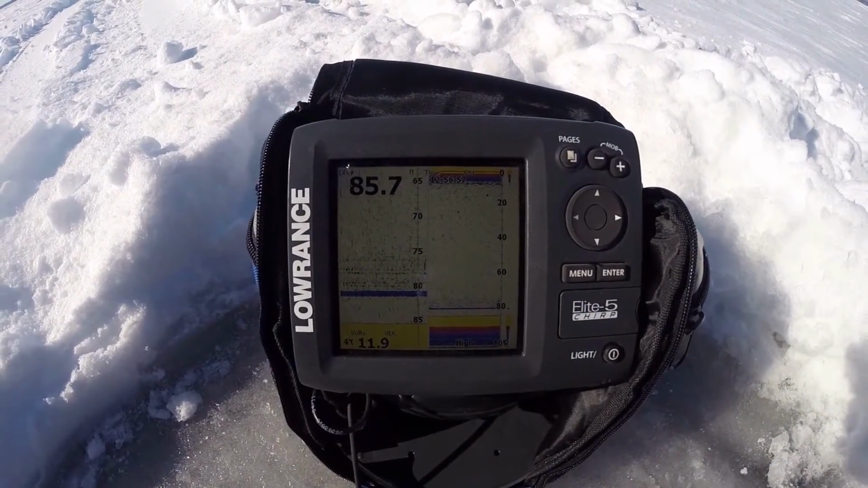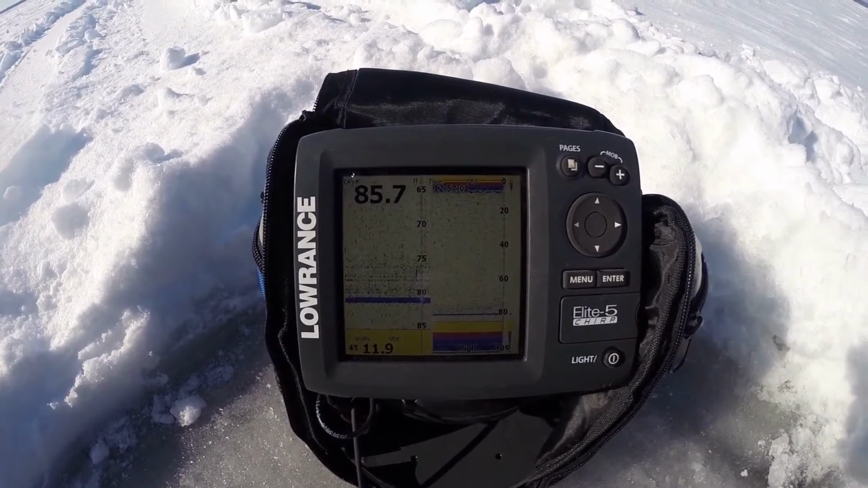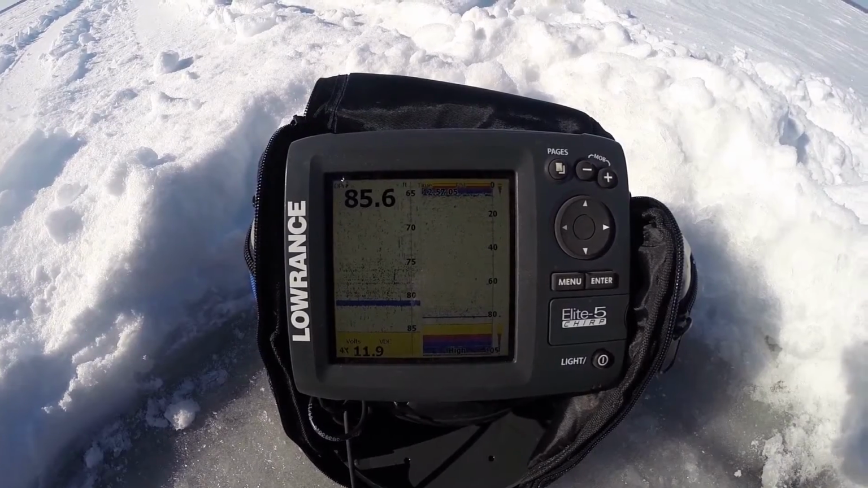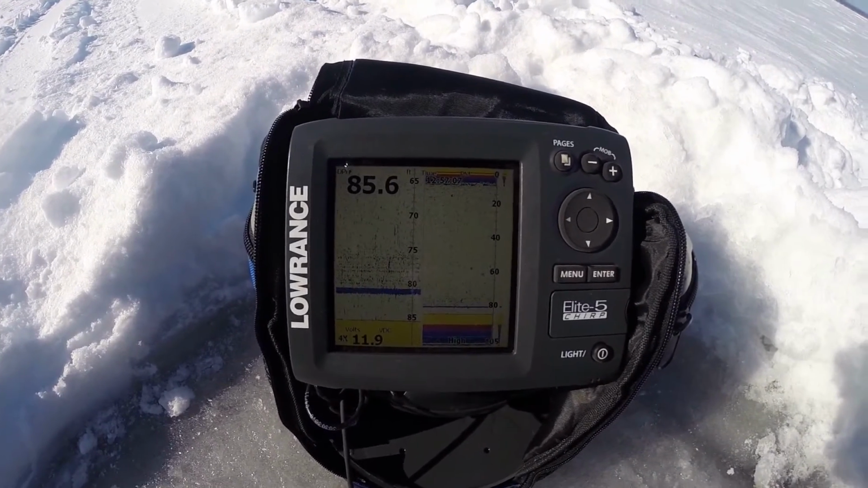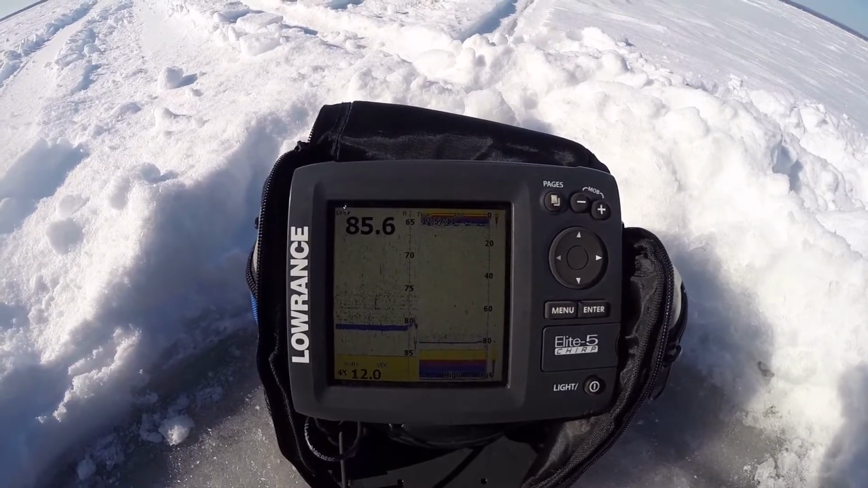I was using a small little spoon, and now I'm using a longer lure. It sits horizontal in the water, so it's picking up a little bit better. It's still kind of at the limit of the chirp and what I'm happy with.